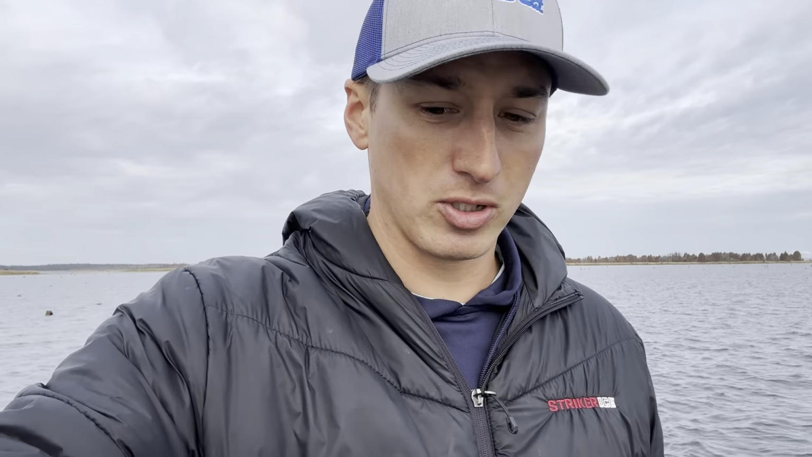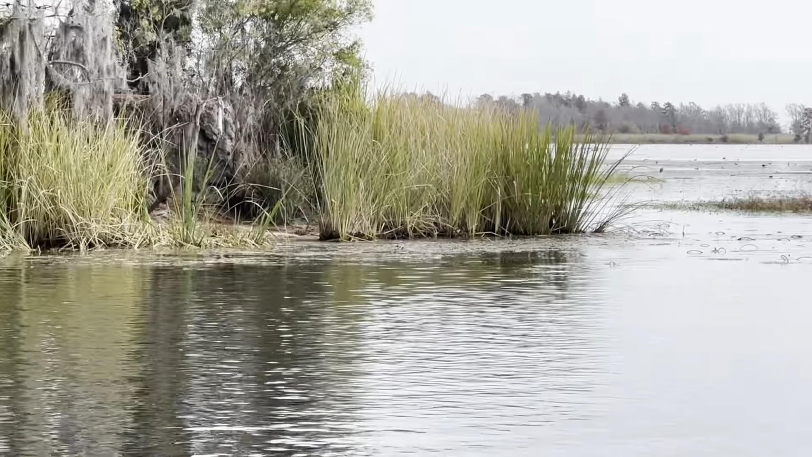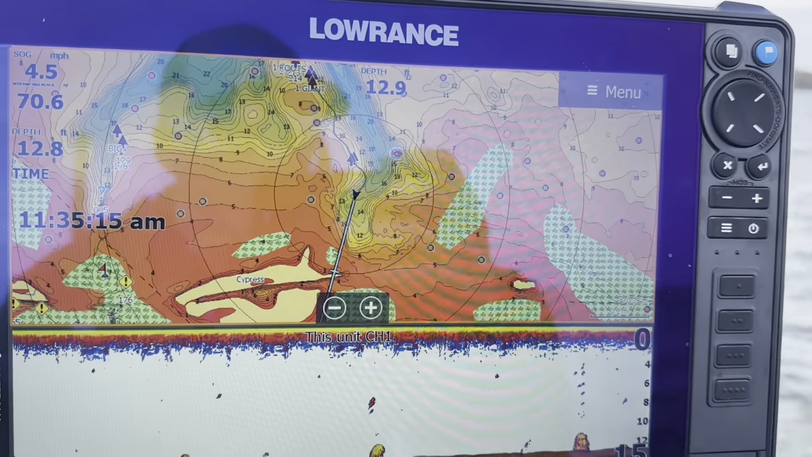I'll show you guys some more stuff later. But so far I like this. I think it's gonna be a chatterbait kind of place, and I can always get down with that. Big stump. Gator just jumped in. Just gonna try to get a video of it for you, but maybe I'll see another one.